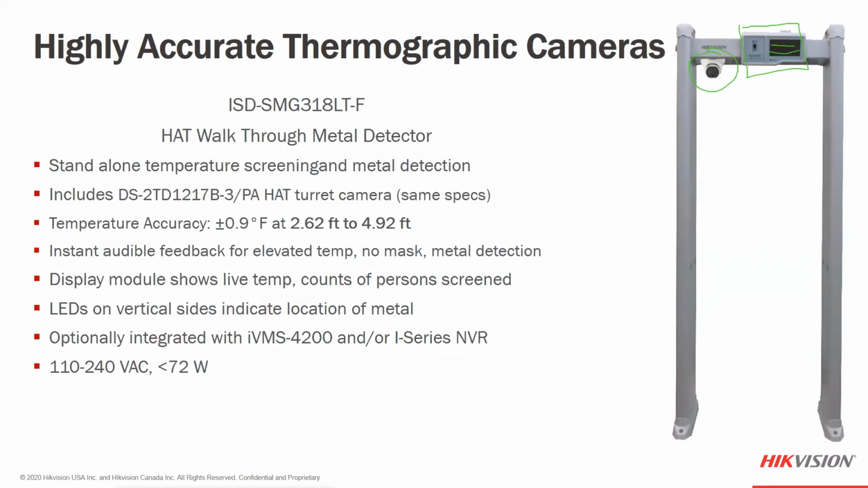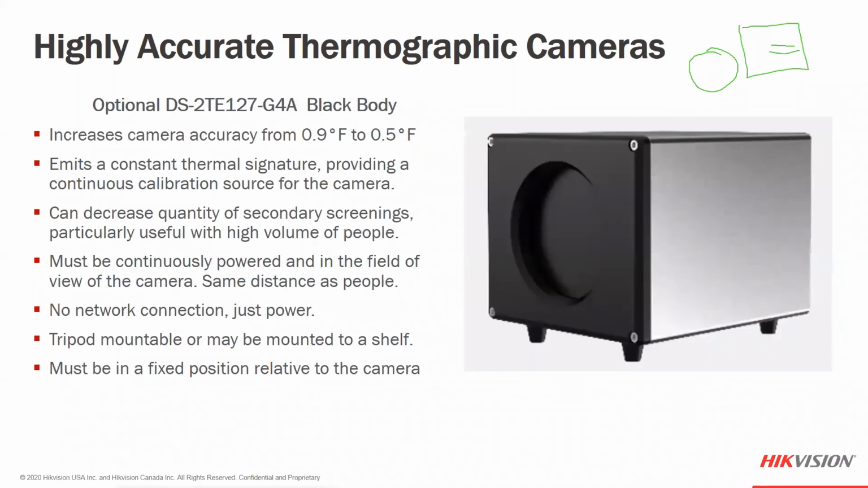All right, and we do have the black body calibration tool. I just want to make a real quick mention. This is the surface area of a heat source, if you would. The black body calibration is designed to increase the accuracy level from plus or minus 0.9 to plus or minus 0.5 degrees. So the accuracy level is definitely improved. On the back of the heat source, you're going to set it to say 104 degrees or 99 degrees. And this heat source is going to stay and not fluctuate at all.